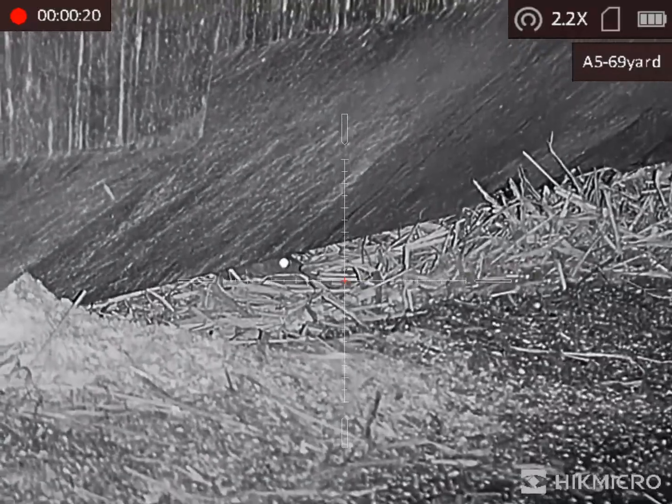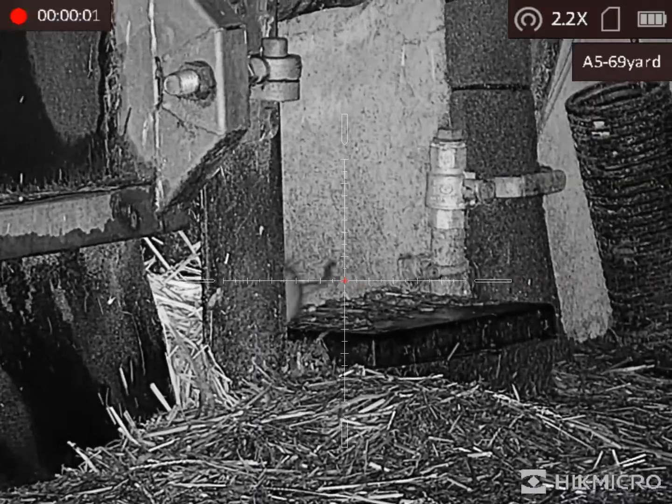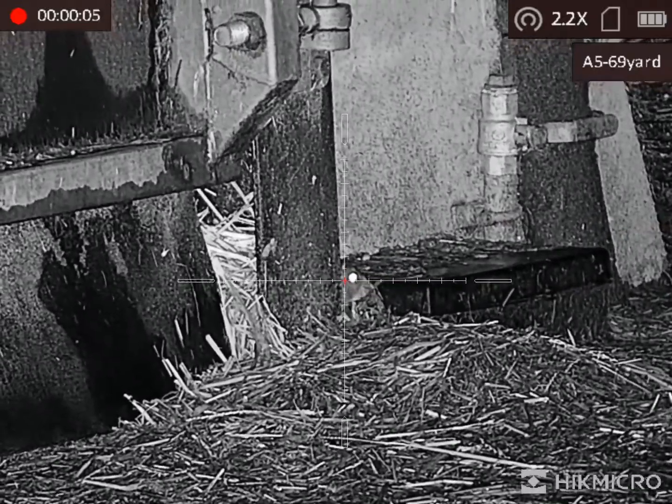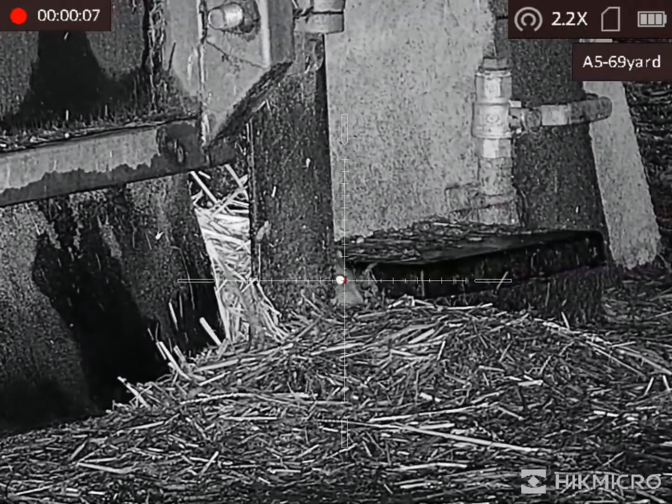One wanting to come out. I do love this AGT Uragan too, as you can see here. Precise shots, no problems.